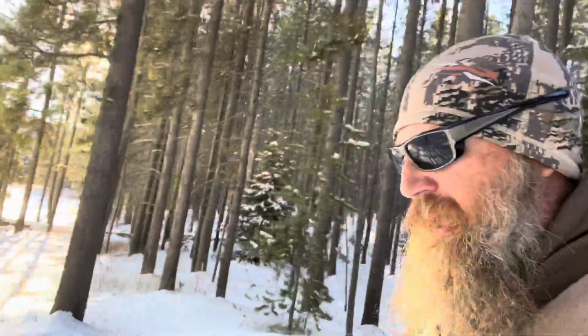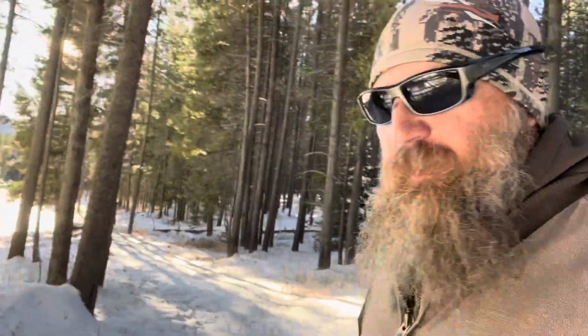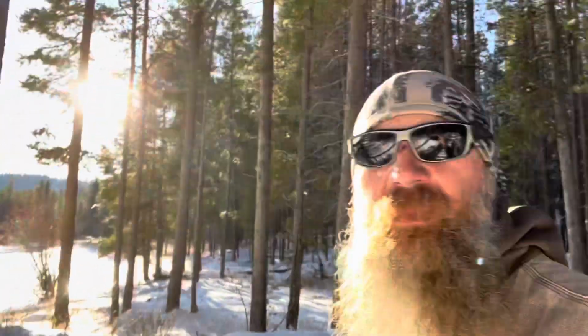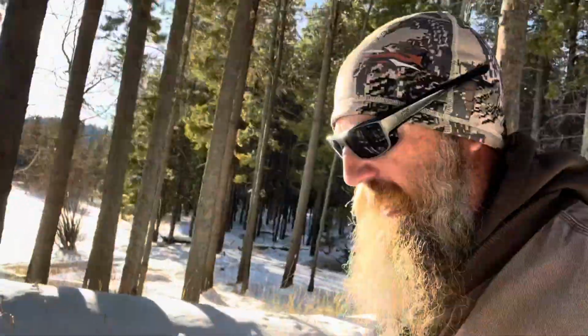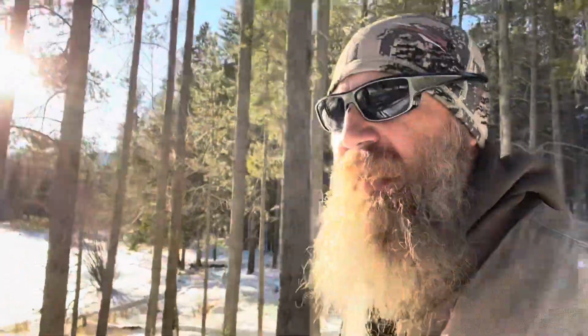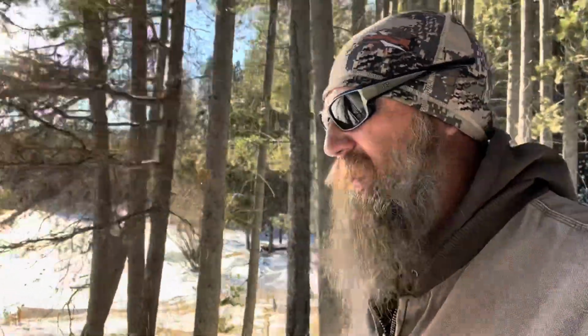So we're not trapping pine marten this year. We're putting everything focused into the wolves. So didn't get a Wyoming trapping license for bobcat this year. Still trapped some marten on last year's license.